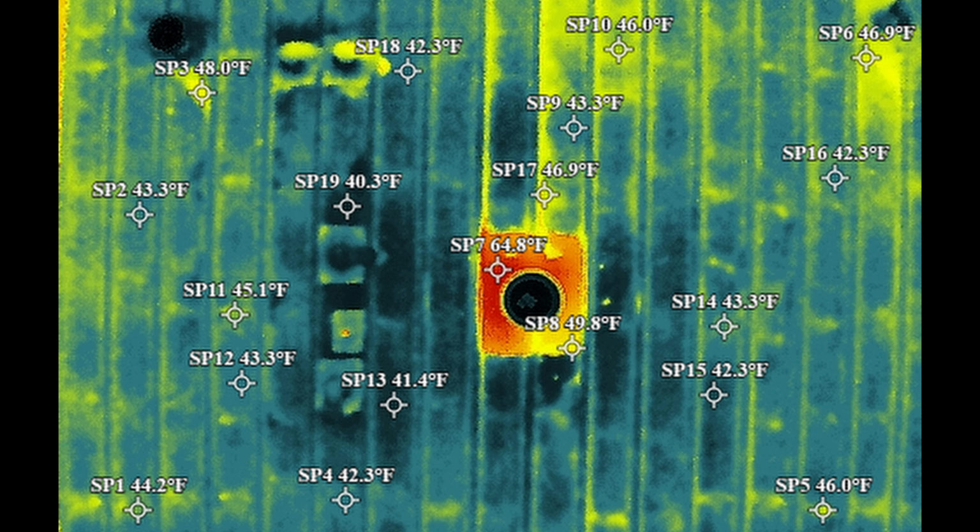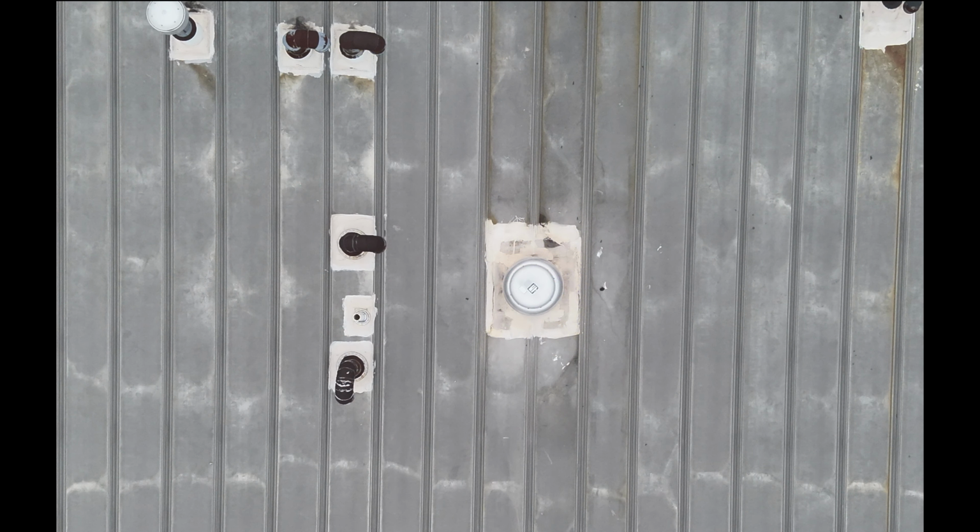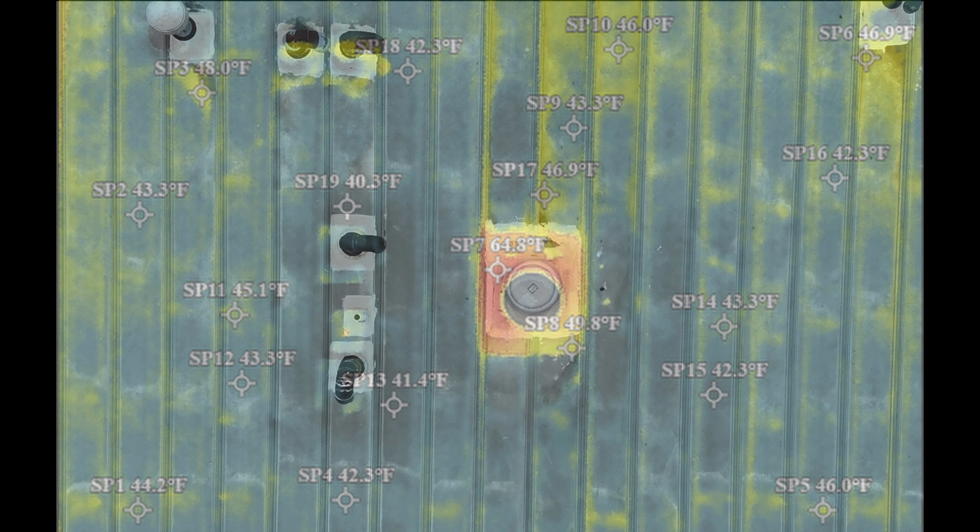But it is red. It's very red. And it's red all around the protrusion. So that may mean that that's a lot of wet insulation or a pretty good leak or both. If you look above on the top left-hand side, some of those penetrations have a lot of yellow around them that I believe there's some patched areas. I go back to the photo. And there's some yellow above in general near the middle.